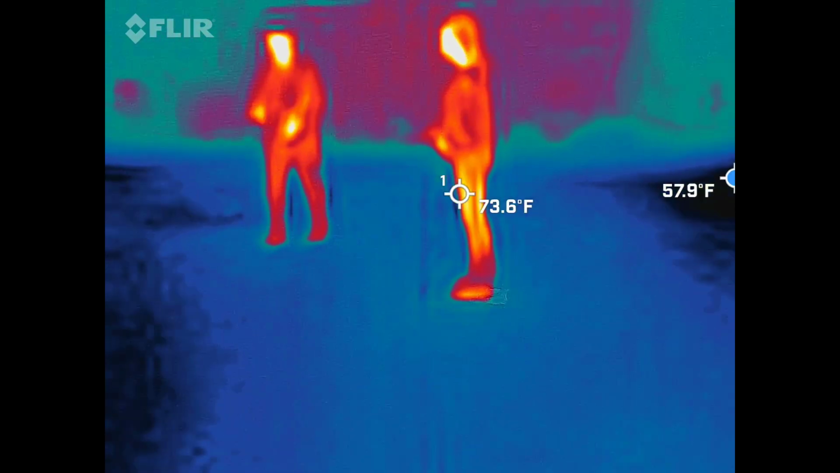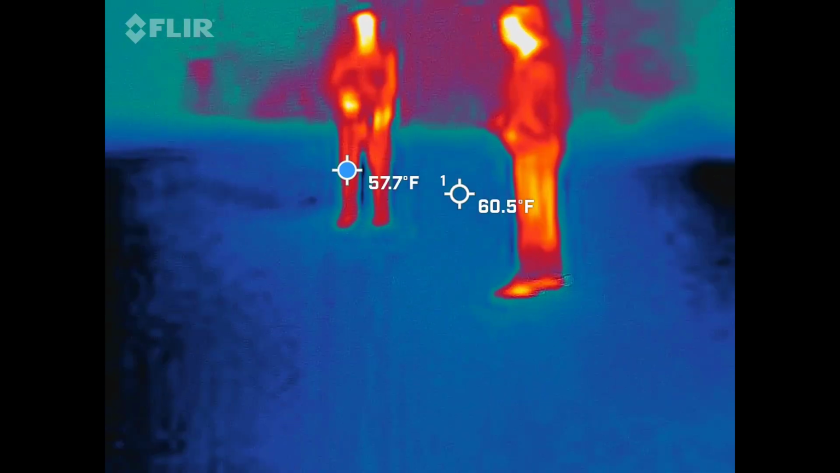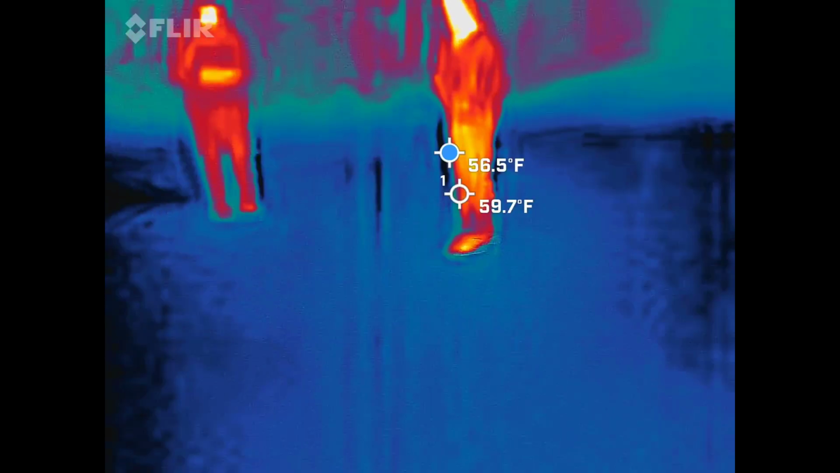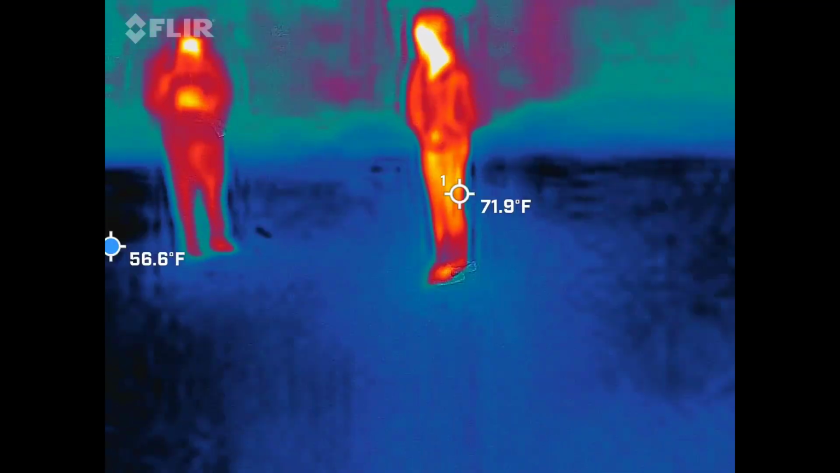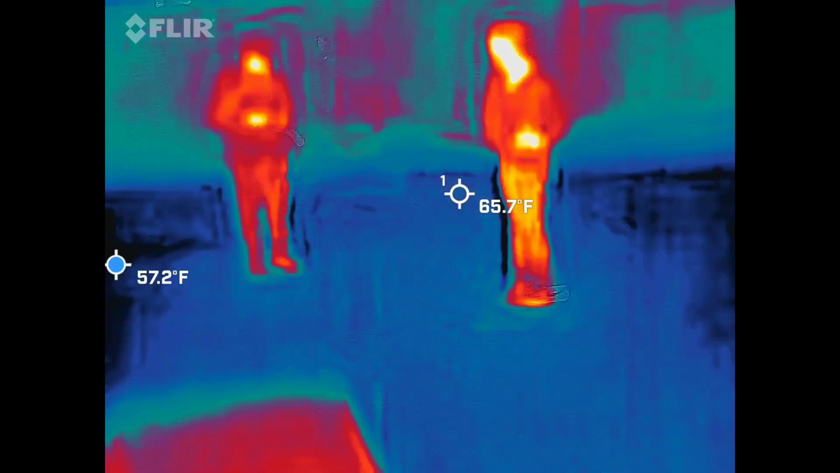That's pretty common here. I'm getting 57 degrees right between y'all. That's the lowest I've seen so far. 56, 55. It's dropping. And there's not a big breeze coming through here either. It's just right around y'all.